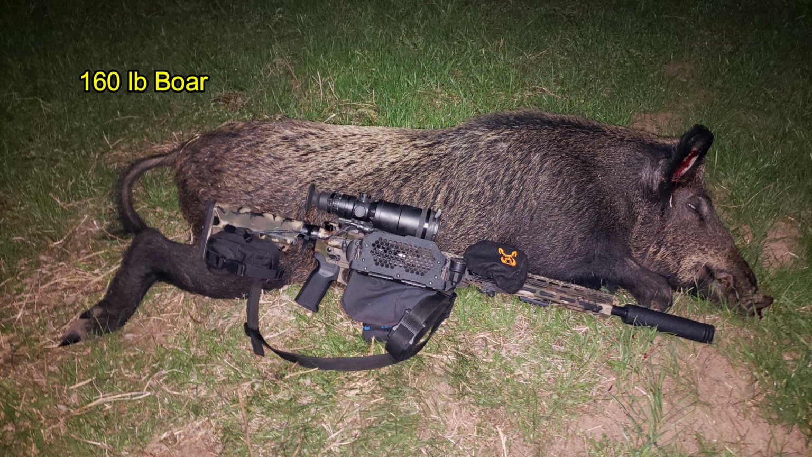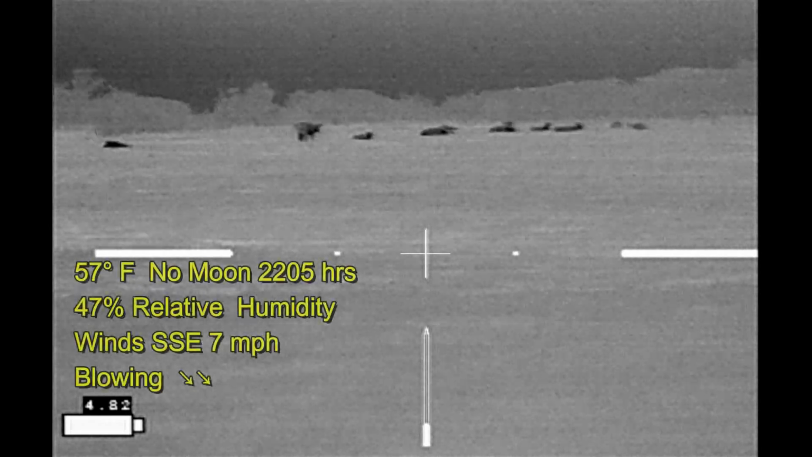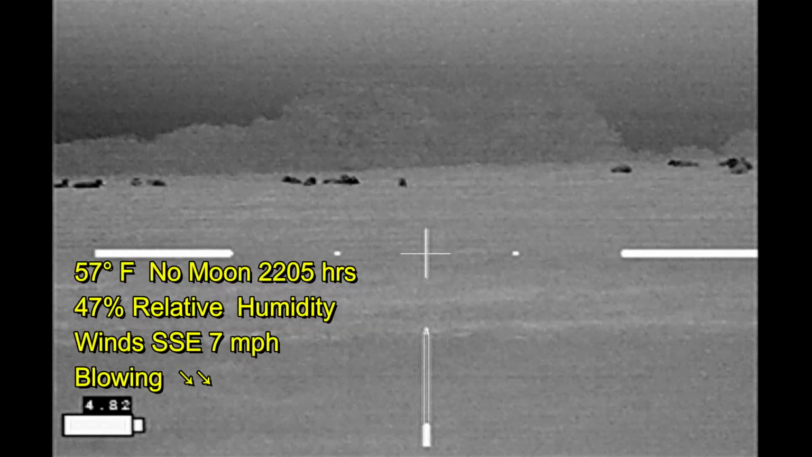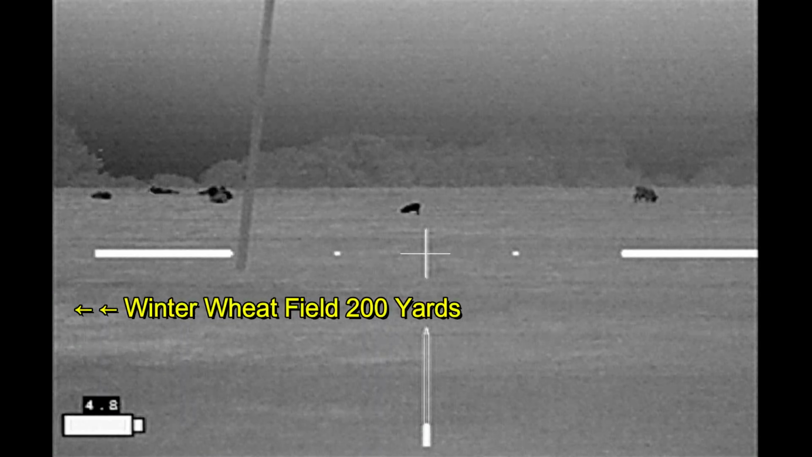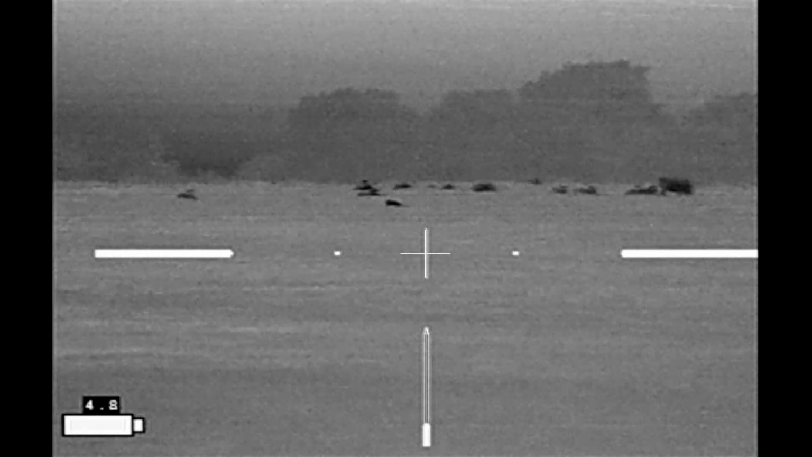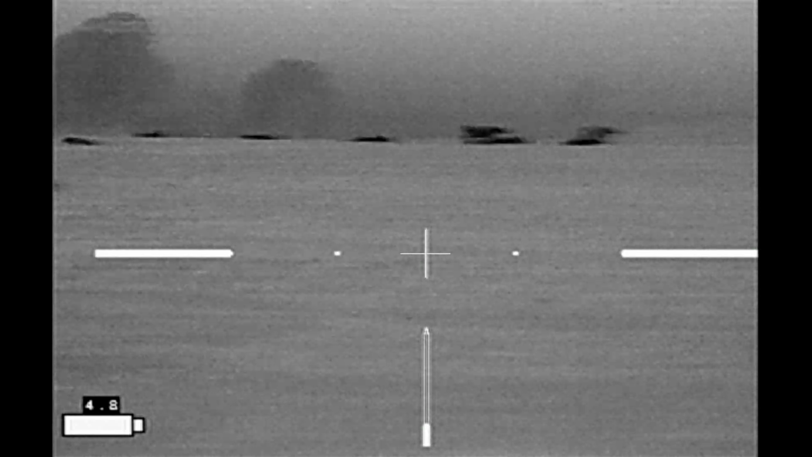And the first hog of the night was a 160-pound boar. A few properties later, I've got some hogs in the distance mixed up with the cattle. The wind isn't a problem at this point. See some individual hogs there in the distance in front of the cattle. There's a winter wheat field next door, but the hogs are not on the winter wheat field. They are with the cattle.